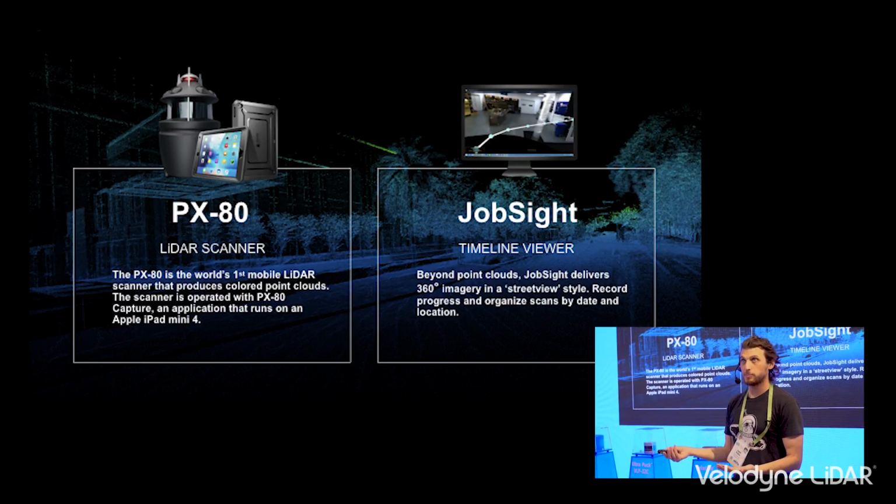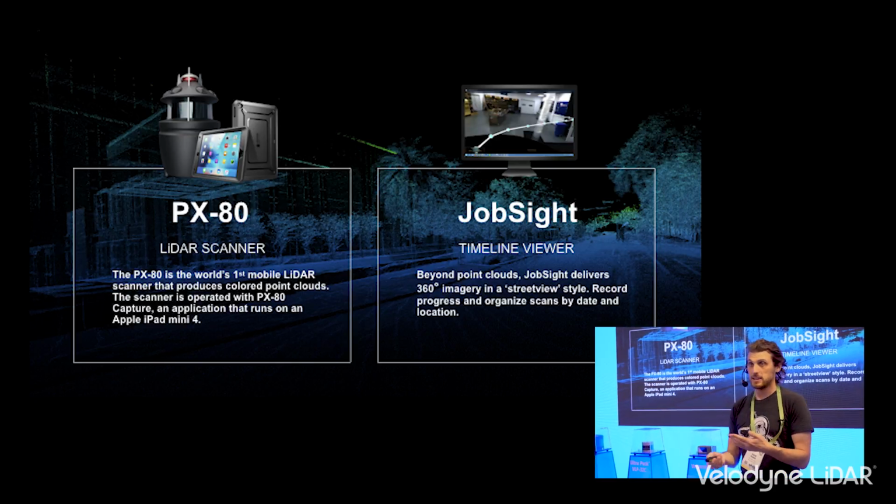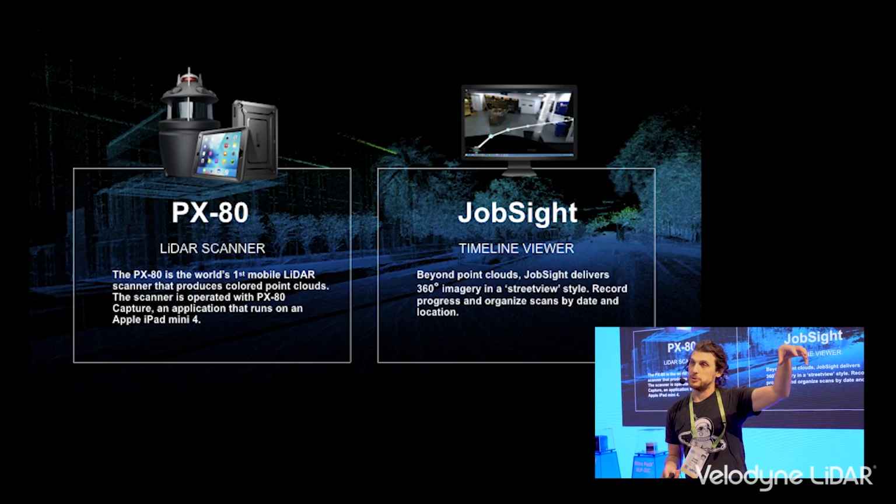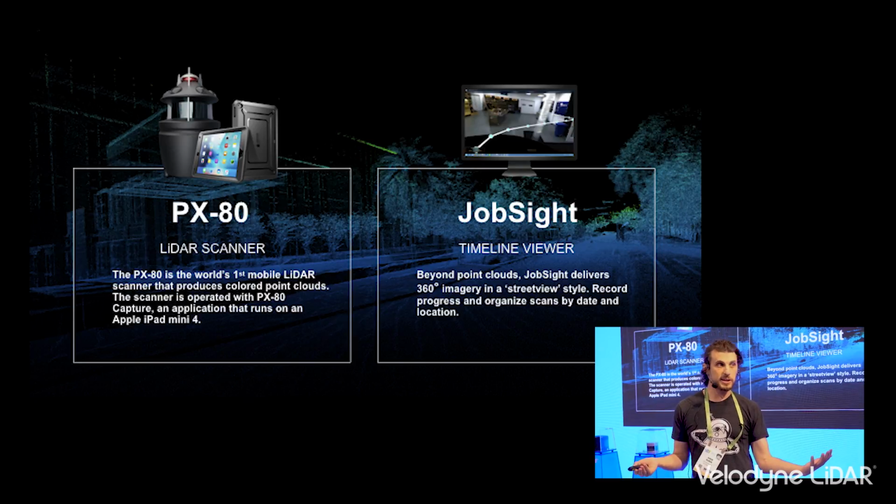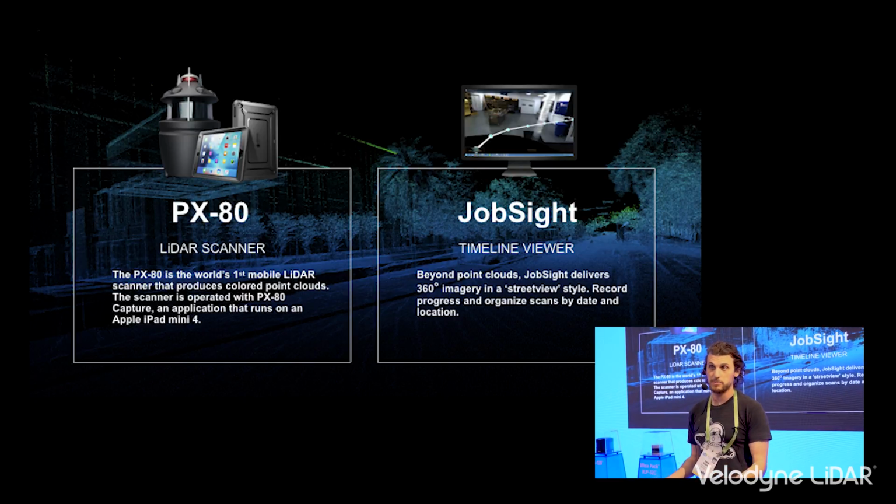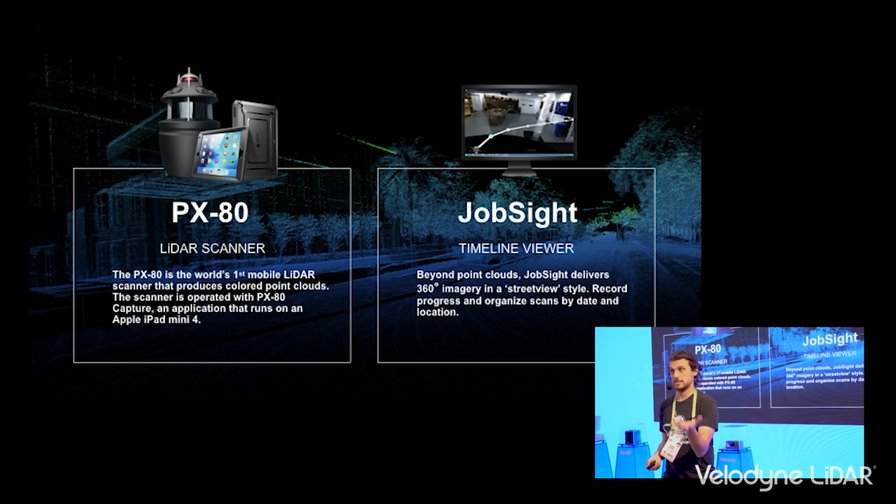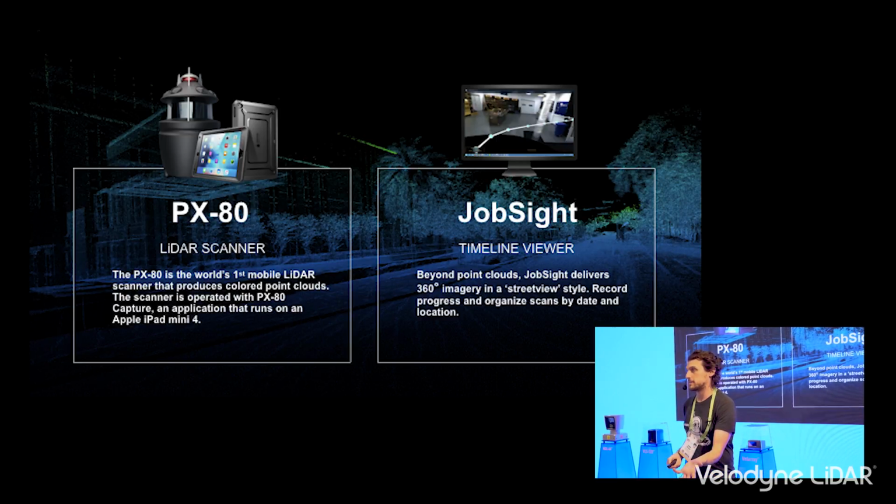And once your data is exported, we have a viewer suite that we call Job Site that lets you view the imagery you captured overlaid with your point cloud data. So you also get an instant Google Street View style view of what you captured. So this is really exciting because for the first time, you can virtually capture to a very high degree of accuracy, to several centimeters of accuracy, these environments that were not even able to be mapped before.